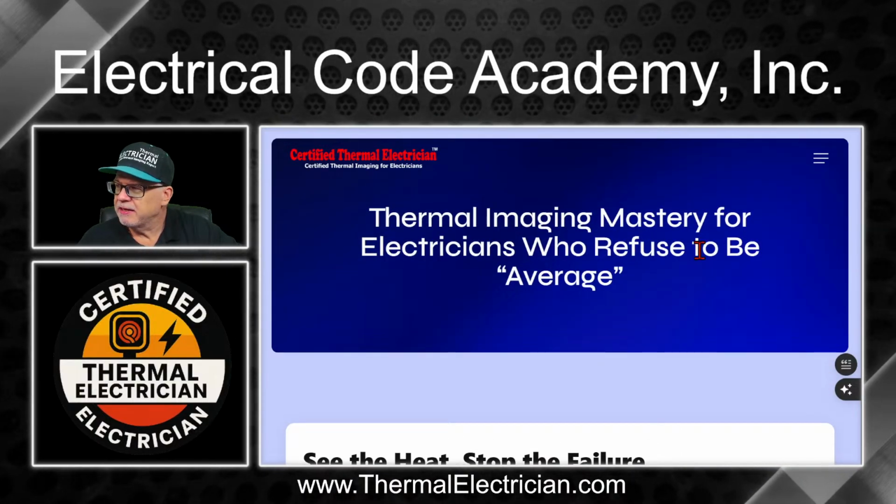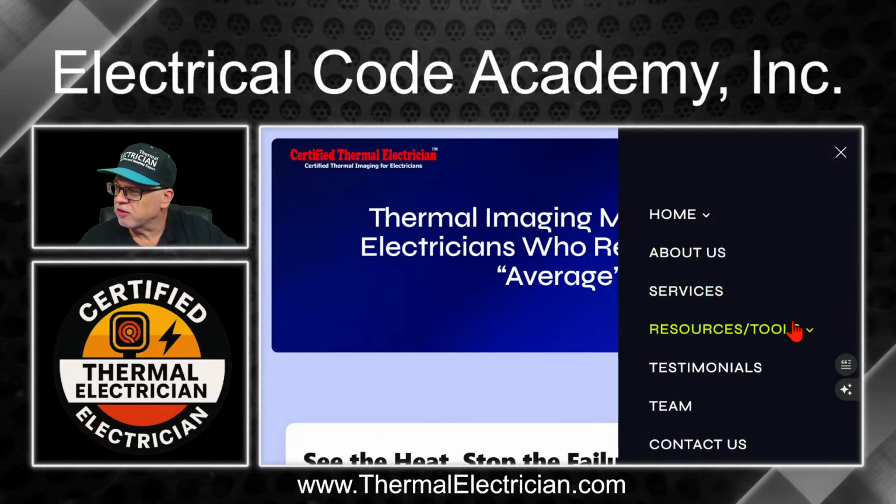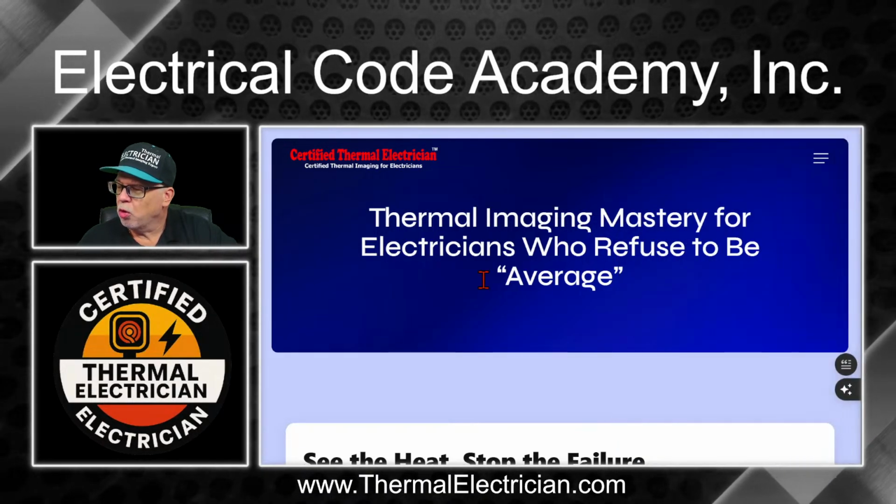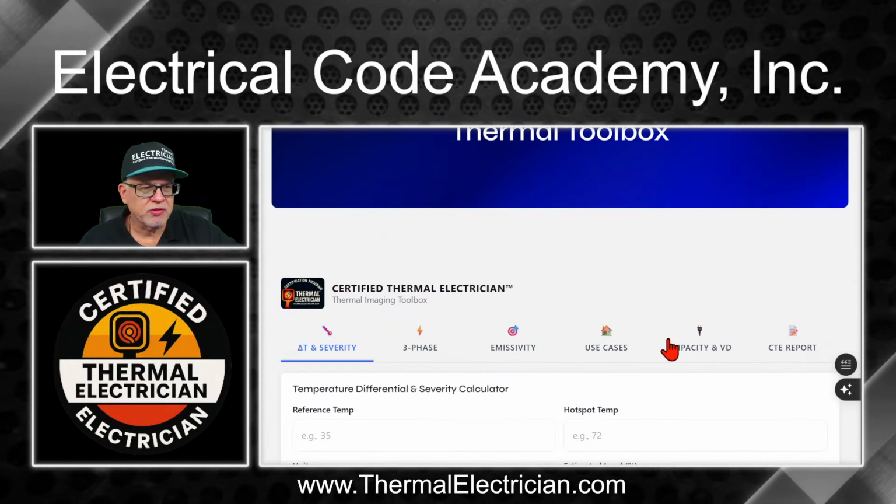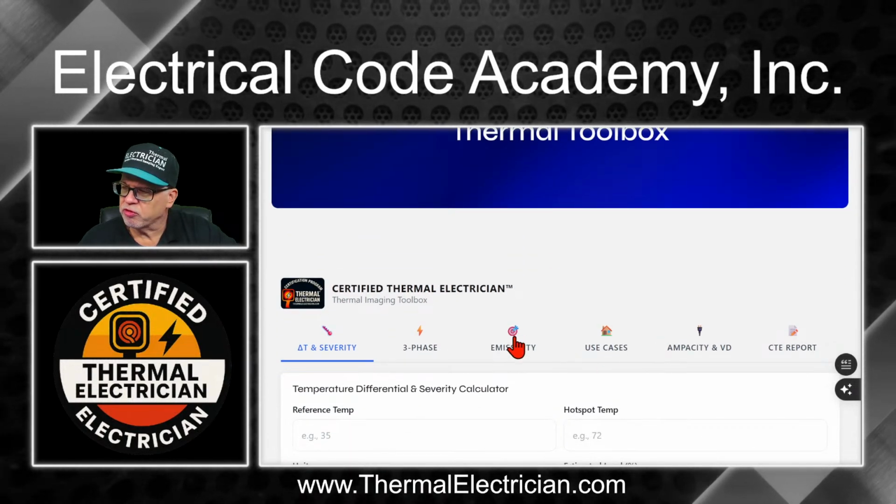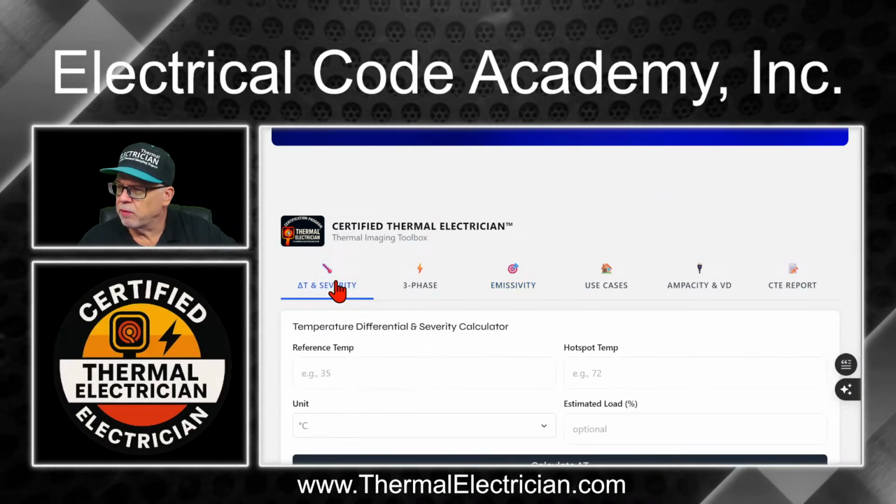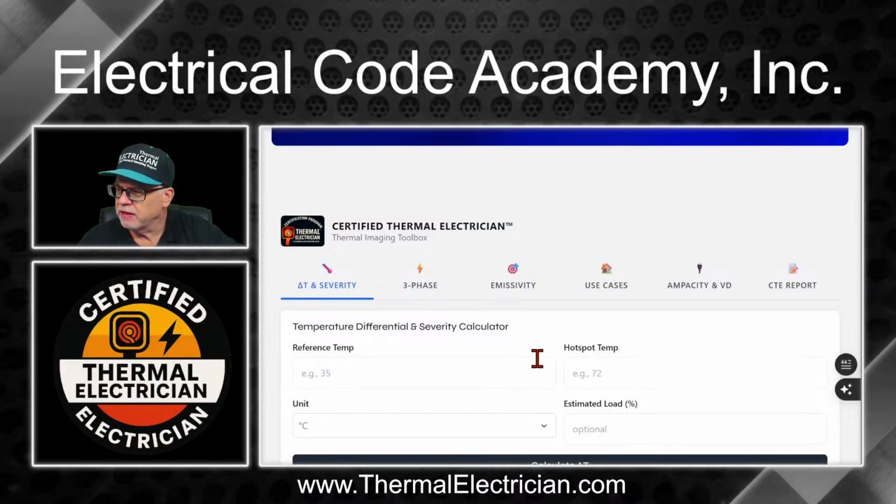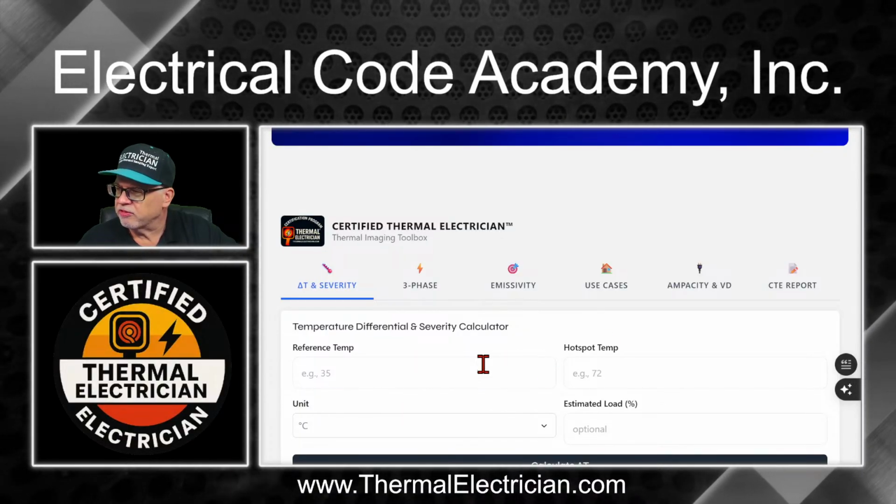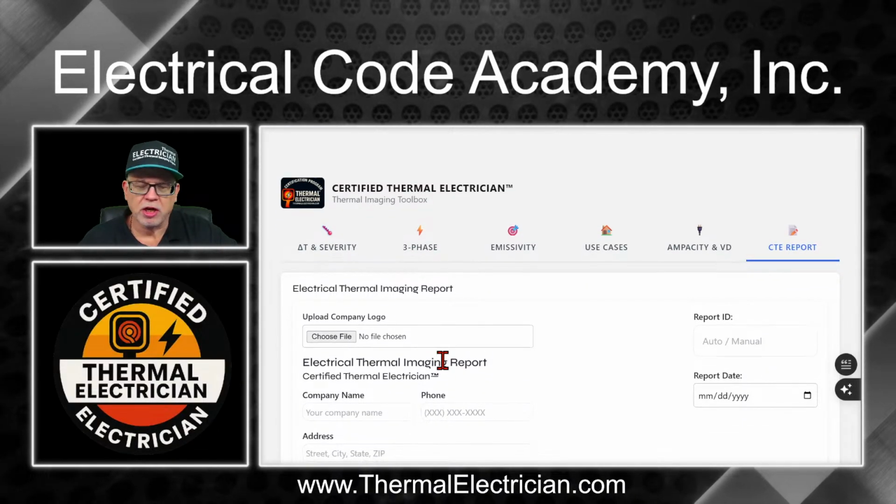I'll also show you here that you'll click this little thing and you'll see that there's a bunch of resources on here. One of the best resources we have for you is this toolbox. This toolbox is going to help you when you're trying to select the right emissivity for your camera. If you're trying to find the peer review on the delta T for the temperature, that's all differential. That's all here. We even have reports that you can add your logo to as well.